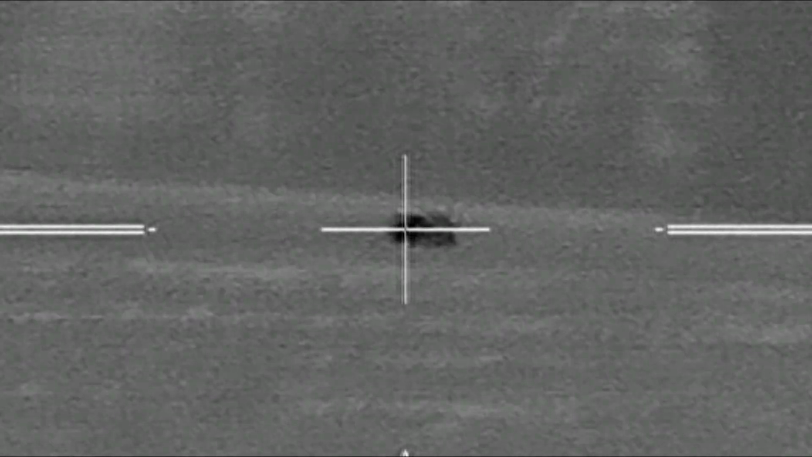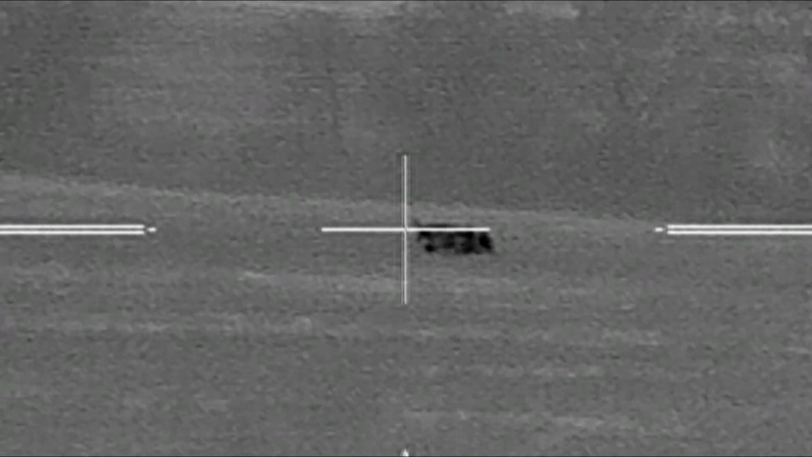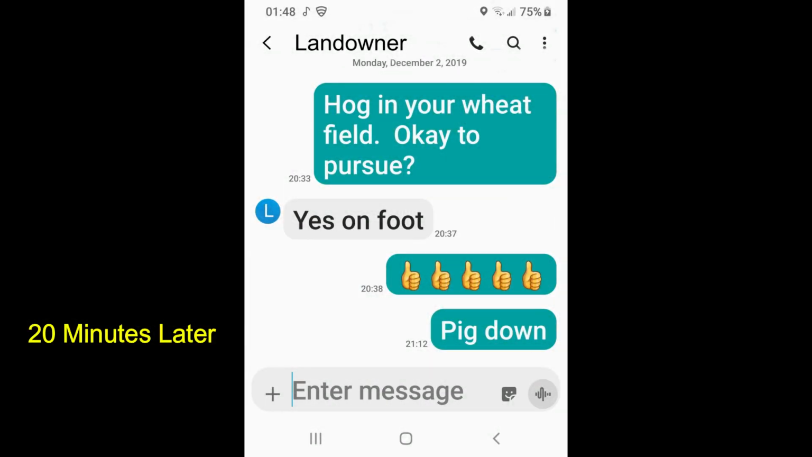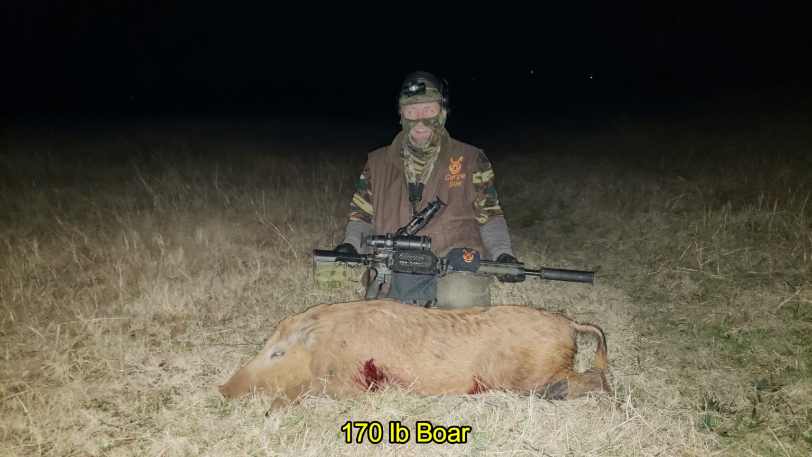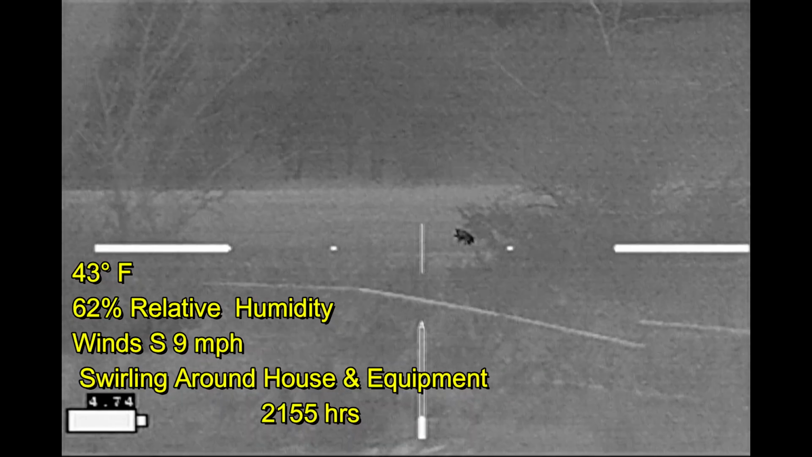So here's this again in slow motion. He looks like he's stumbling a bit, and he disappears. Turns out there's a swale in the field. I missed it on my first pass, but after 20 minutes looking, found it. Sent the landowner a note saying pig down. The hog was a boar that came in at 170 pounds, and because it went down only about 30 yards from the car path across the property, I was able to wheel it back to my truck at the gate for later necropsy. And I continued on to my next property where I spied this hog.